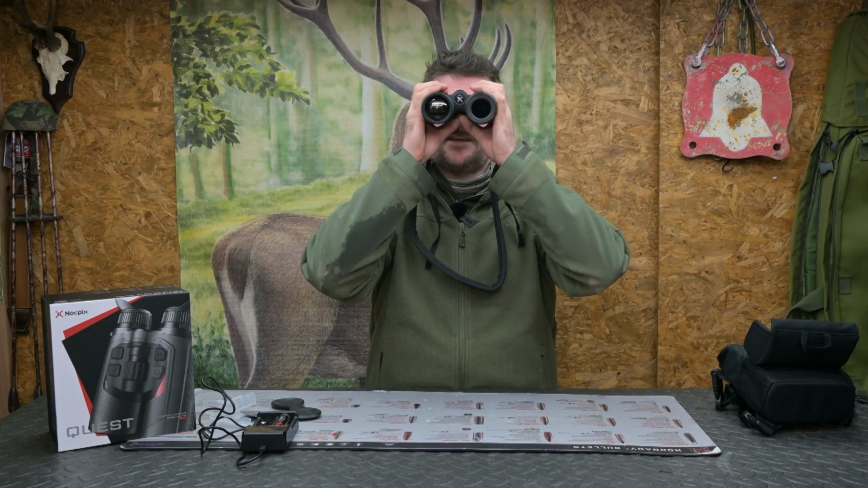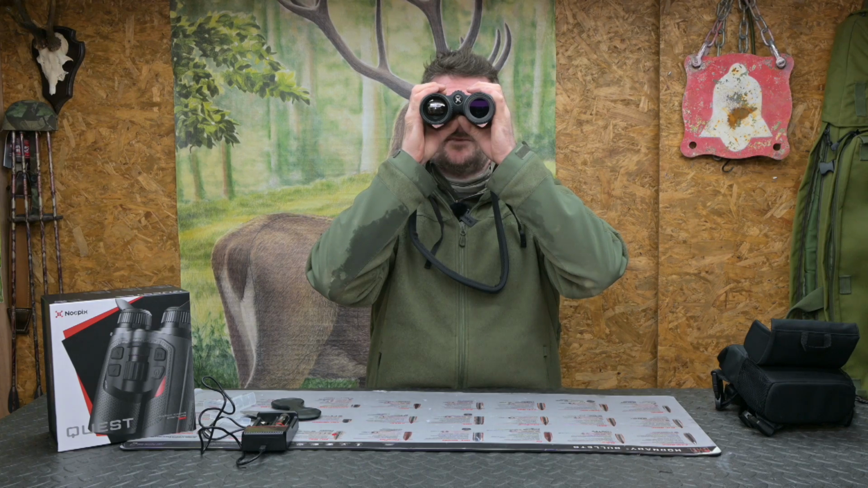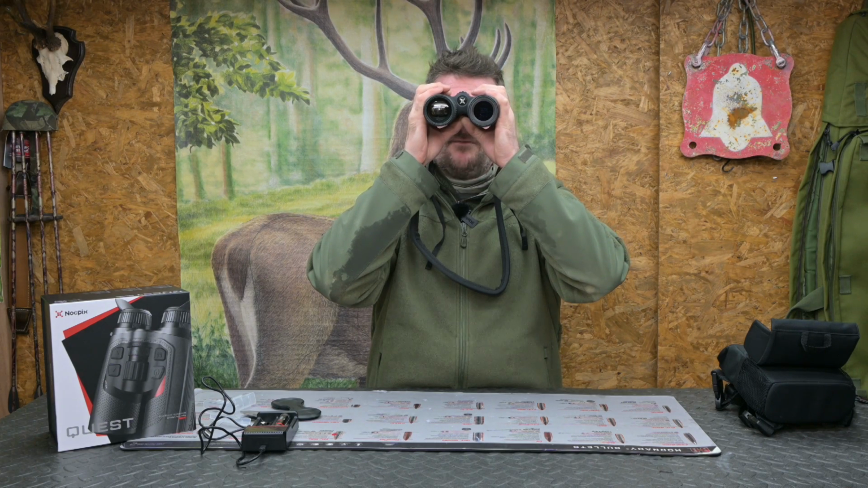If I hold that down for a long time, I can switch between ultra clear on or ultra clear off. And that's just a slight difference in the picture quality generated internally from the electronics. I leave that on. Next one down is Wi-Fi. Next one down we've got the image hue, so I can swap that between different modes.